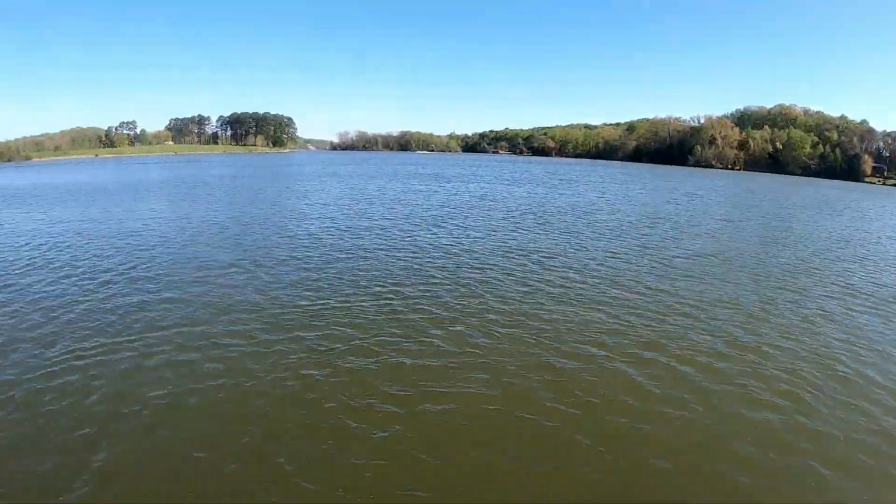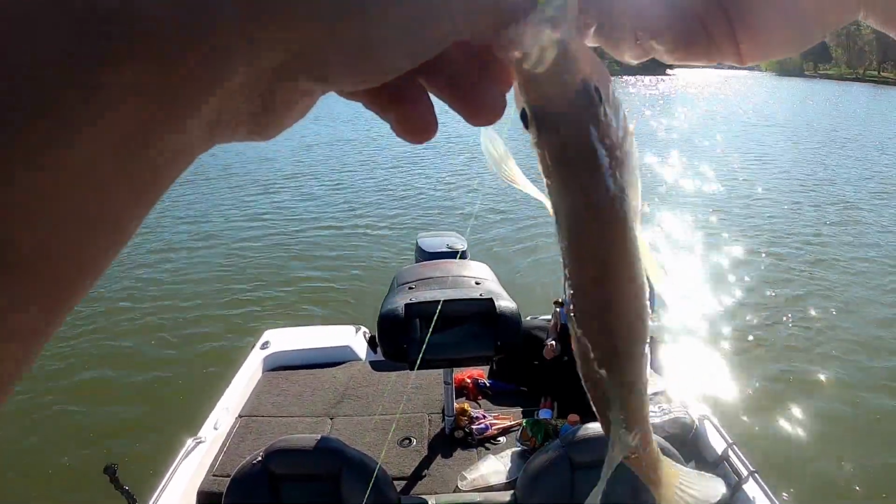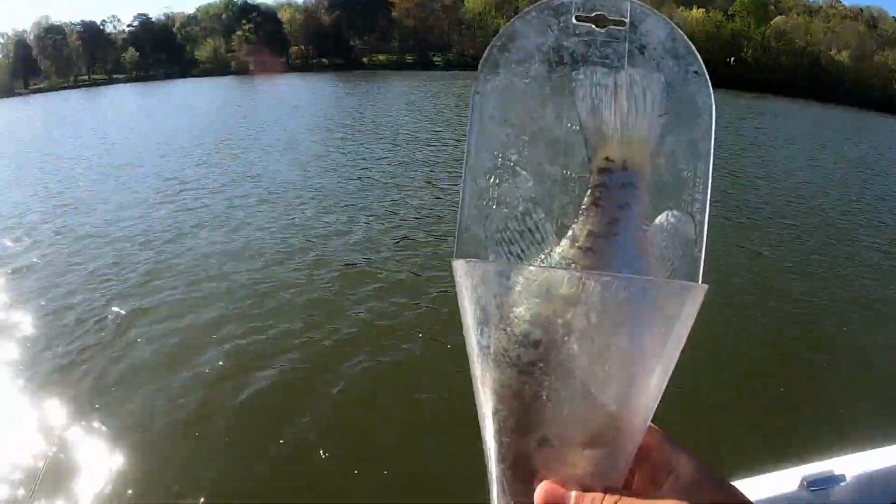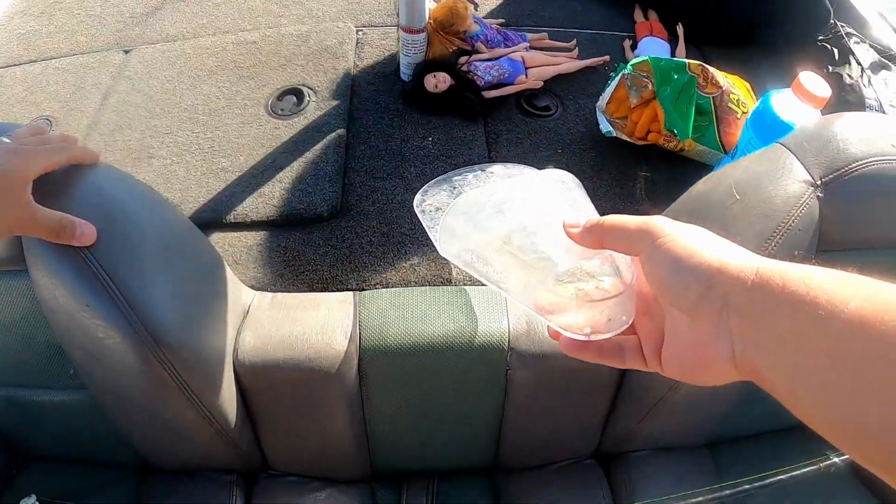Do you speak crappie? He bypassed the big one and went for the black and chartreuse up top here. A little smaller profile. That one is not a stretcher. This one's going swimming. Got a swimming pool waiting for you.